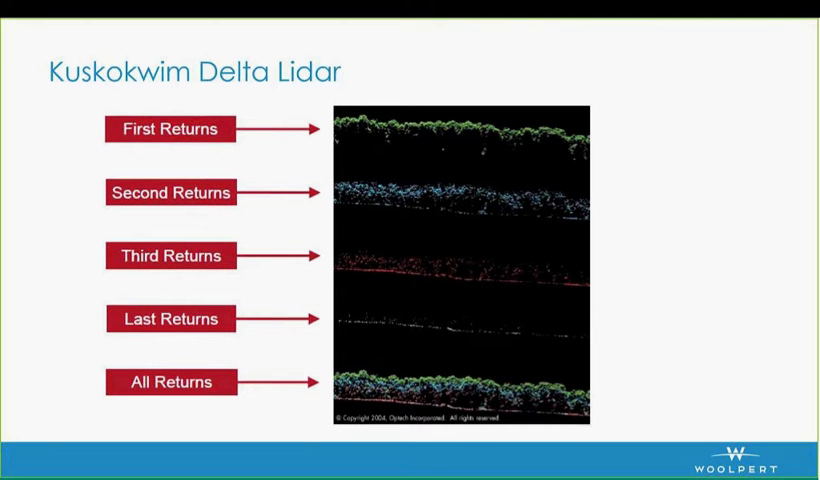And this is just a simple illustration, a profile of a forested area. These are the first returns capturing the top of the canopy, and then you have your second and third capturing the understory, and then your last returns typically capturing mostly the ground, and on the bottom just showing all the returns.